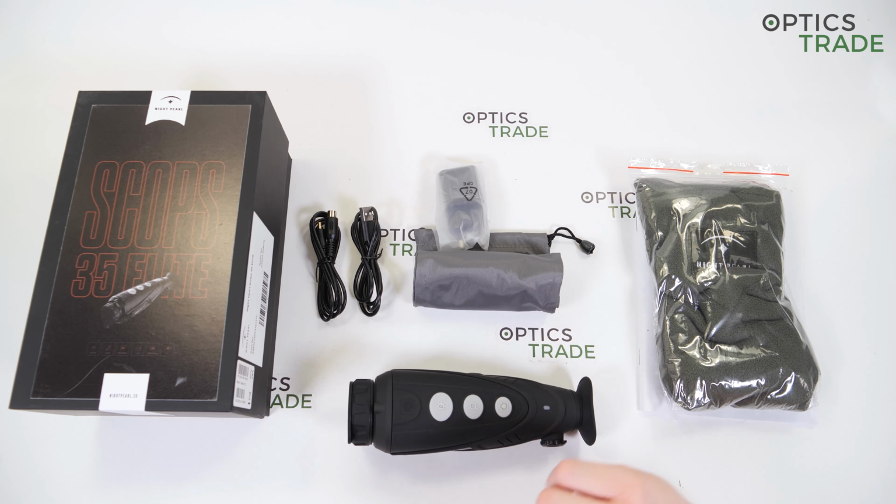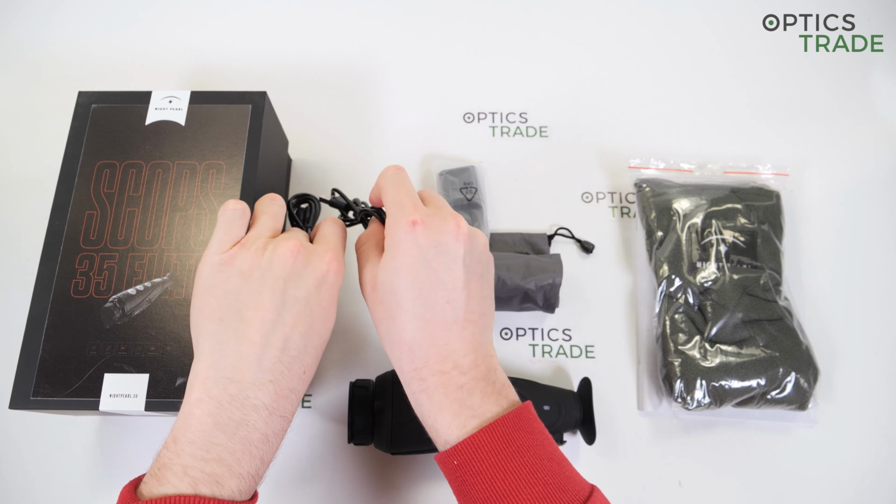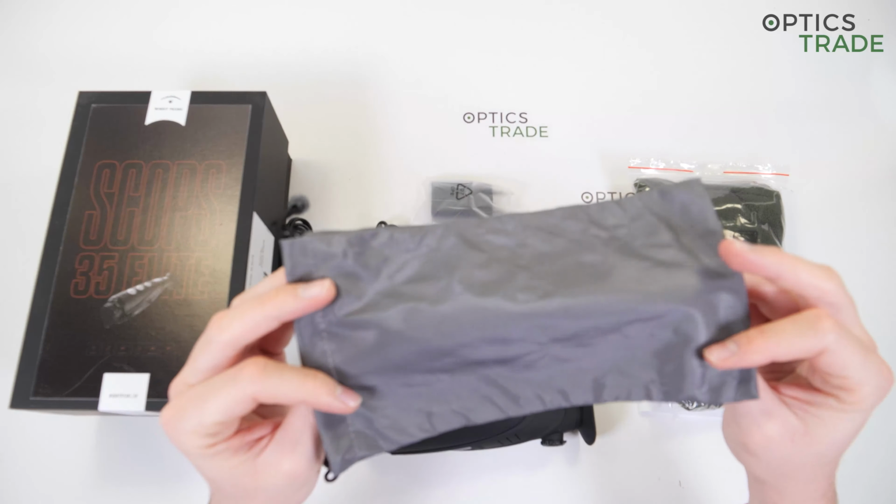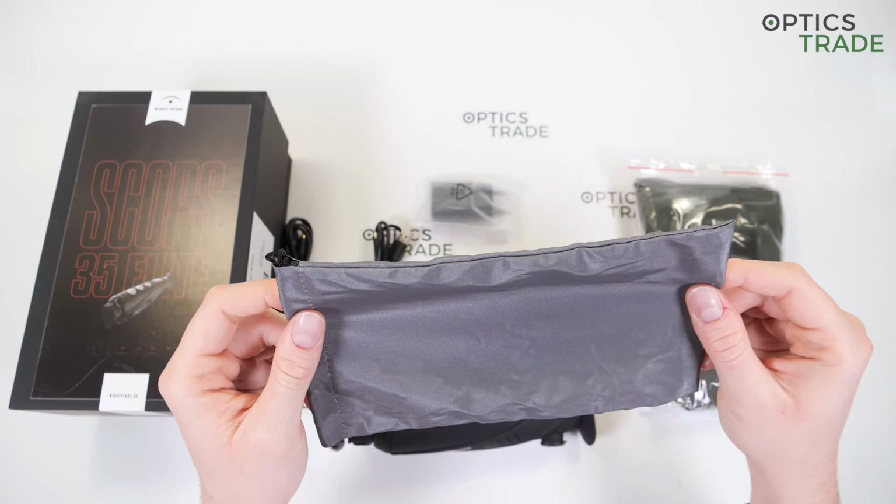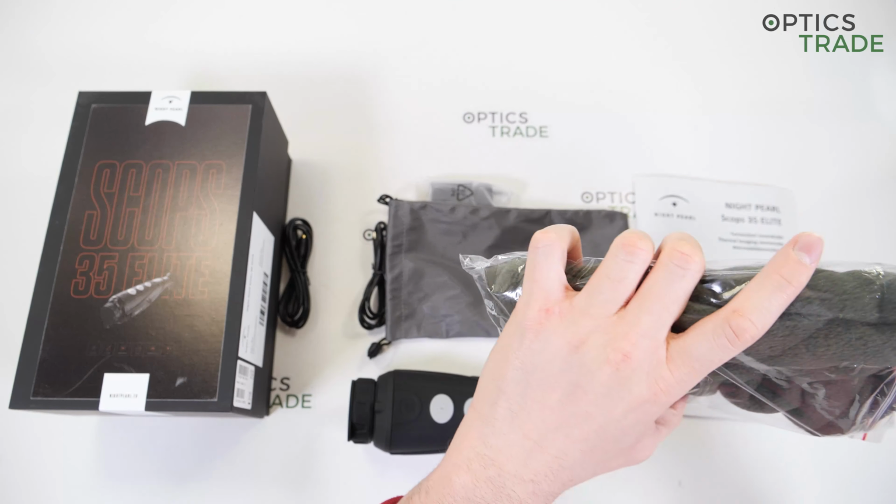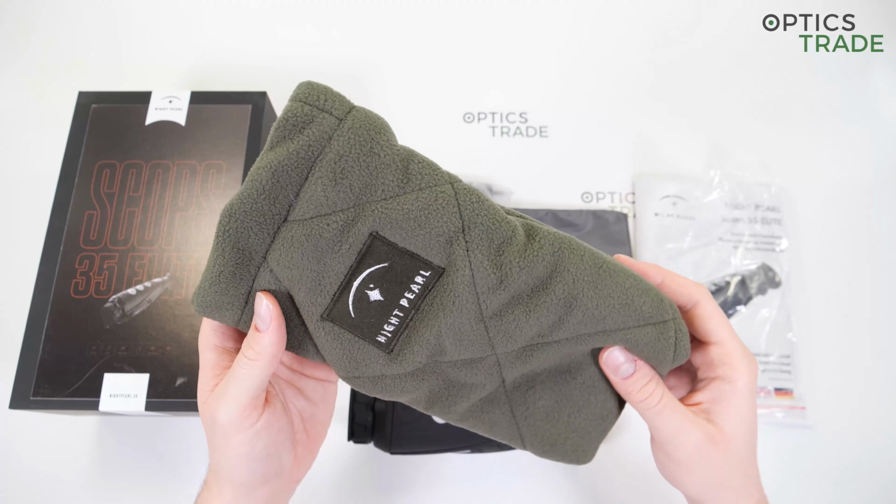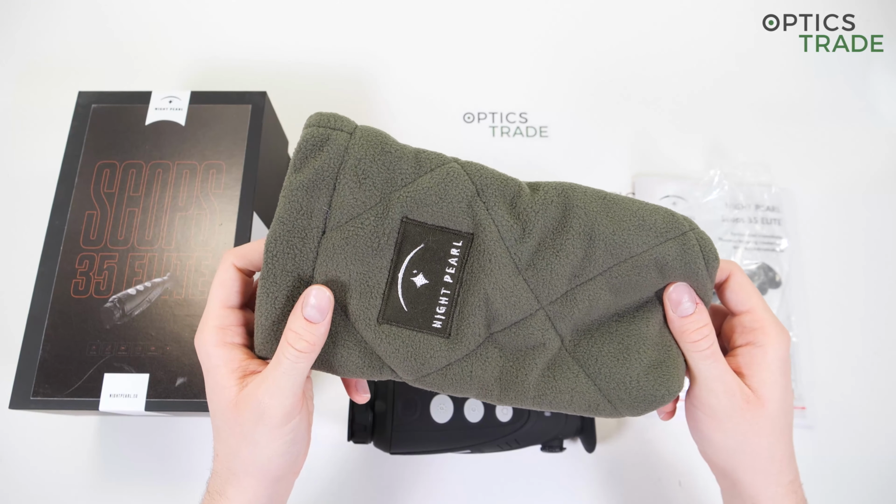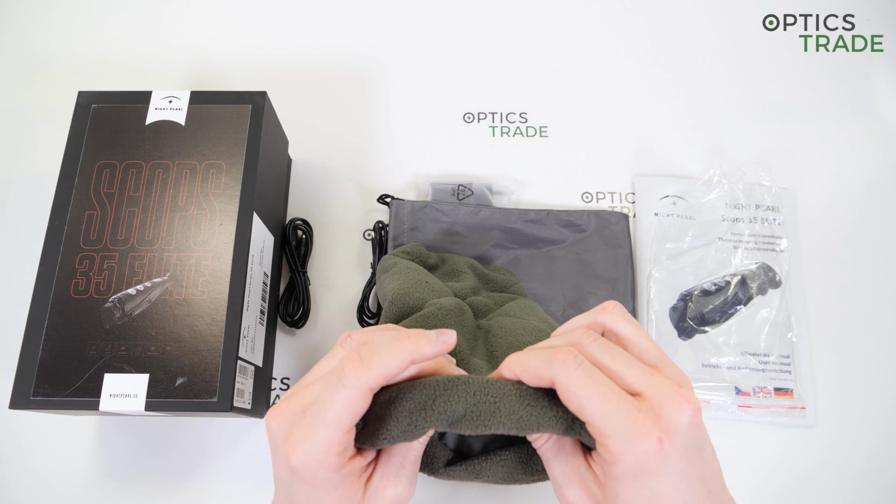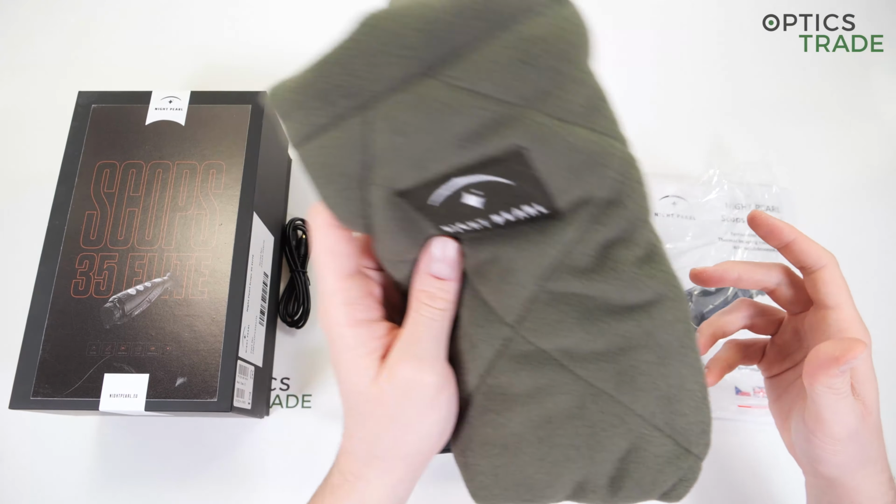As regards the accessories, I already mentioned the 2 cables, the video out cable and the micro USB cable, the power adapter here. Then we have 2 transport cases. This one, a pretty ordinary one, for the users that are not that demanding. If you're a more demanding user that also tends to drop the device during transport more often than not, I would suggest you use this soft fleece transport case with a thick layer of soft materials that will definitely prevent any damage to the device if you accidentally drop it while carrying it around.